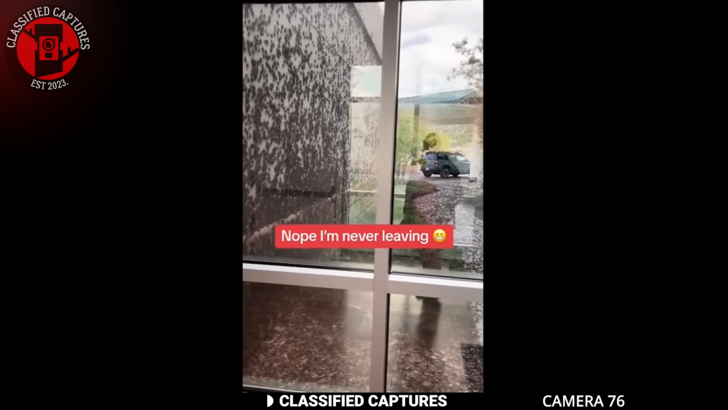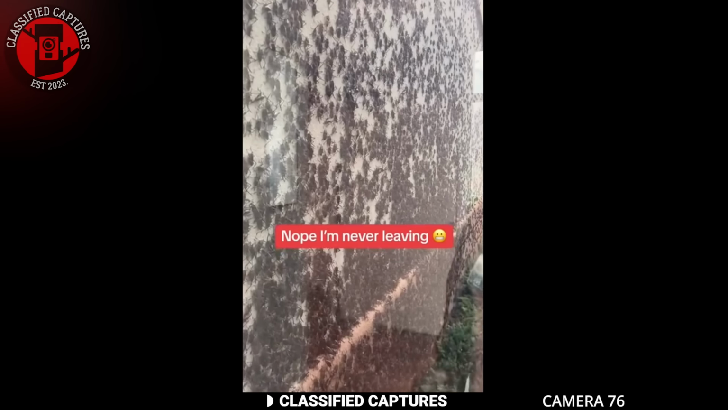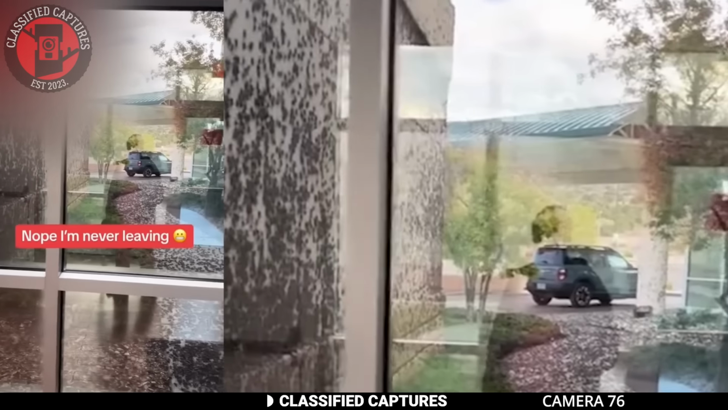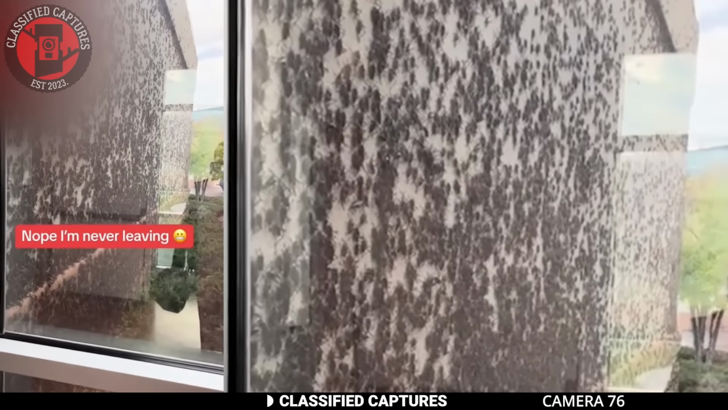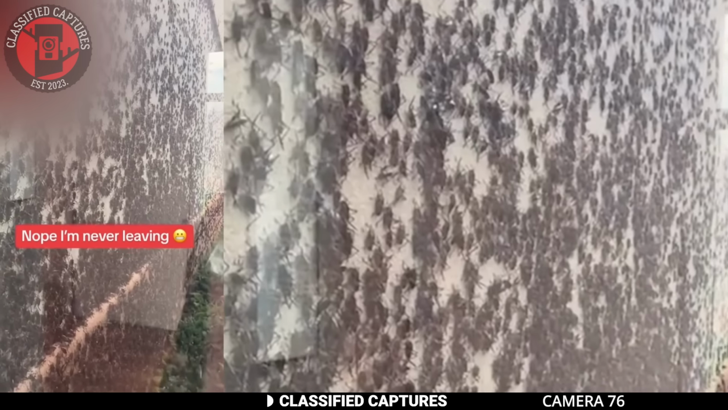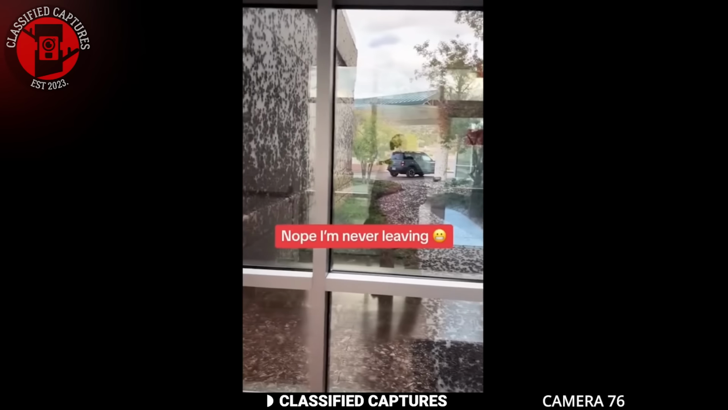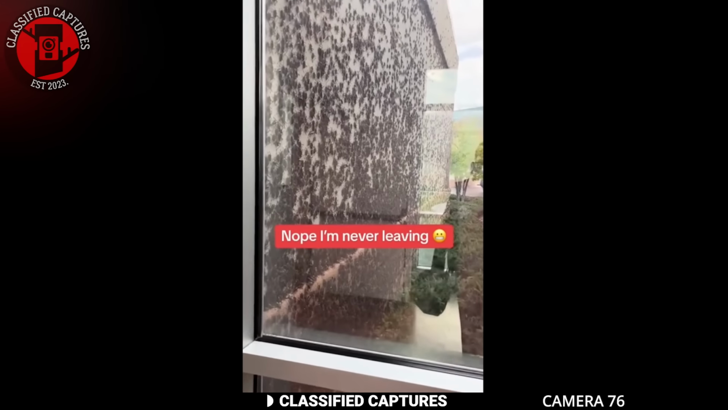The person behind the camera was passing by a closed shop with large glass windows. At first glance, you might think those are just stains or spots on the walls and floor, but no. Those are all insects. Would you look at that? Insects are crawling all over the walls and covering the floor like a living carpet. It's hard to tell exactly what kind of insects they are, but the sight is undeniably disturbing.